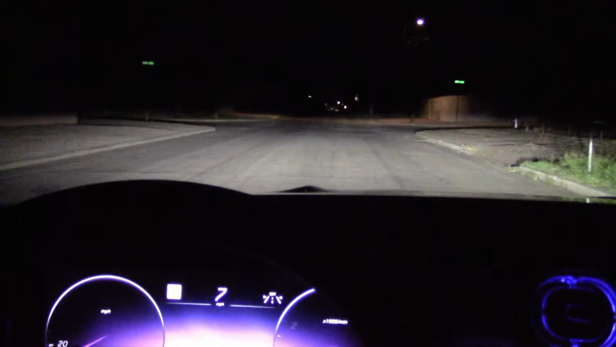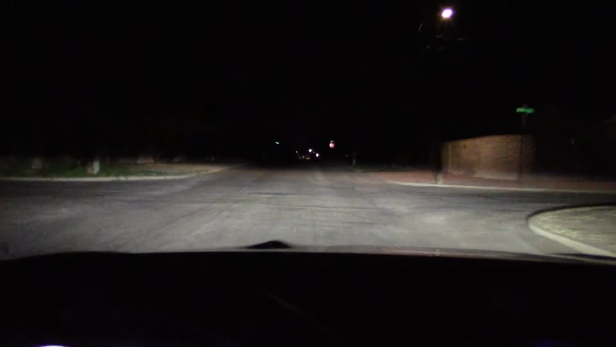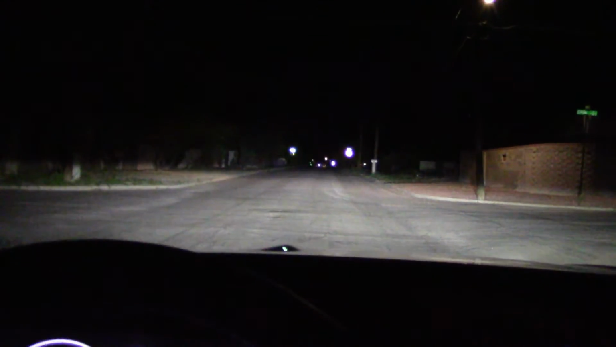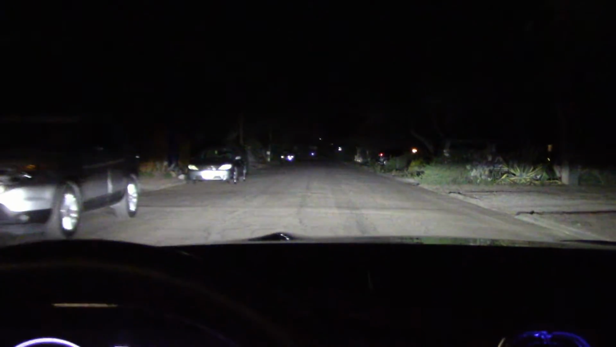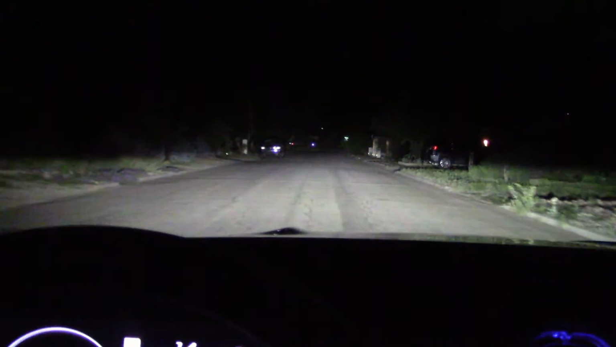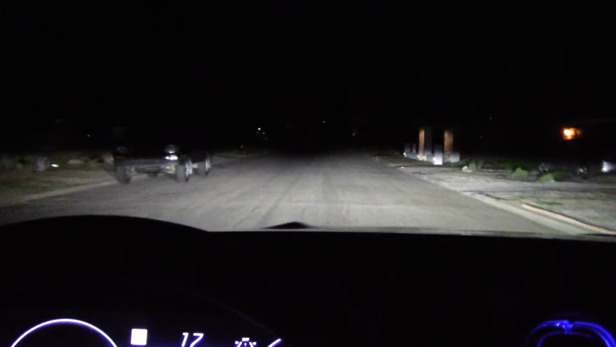Let's see how this does in the dark, dingy street mode. Actually, the low beam is doing a pretty good job of reaching that stop sign down there. I go to high beam. Definitely the brights are doing pretty good on streets like this. Low beam. Not reaching out as much as I would like, but nothing serious.